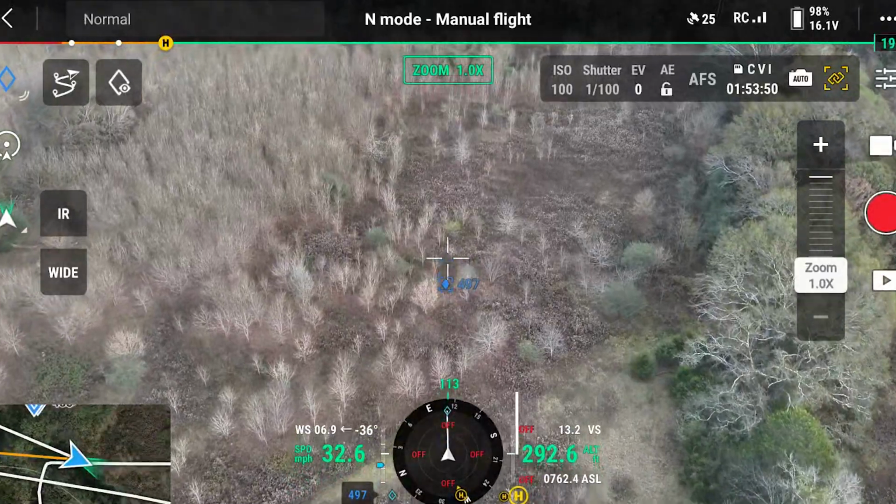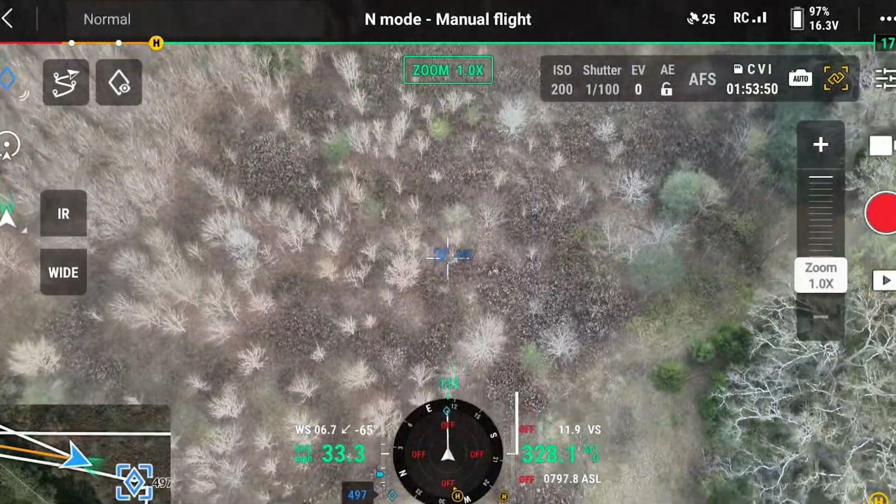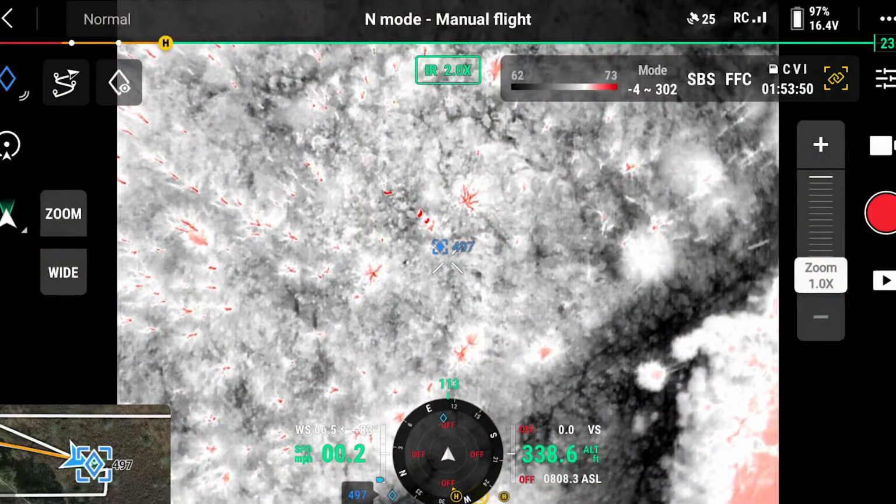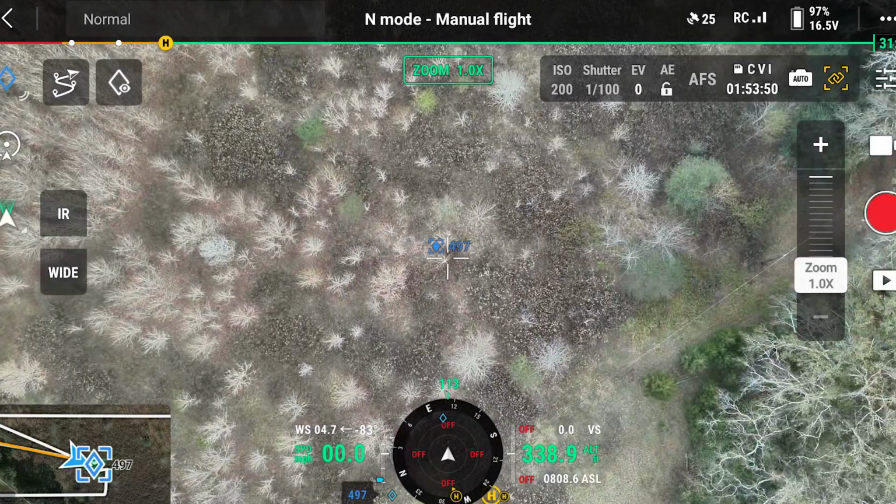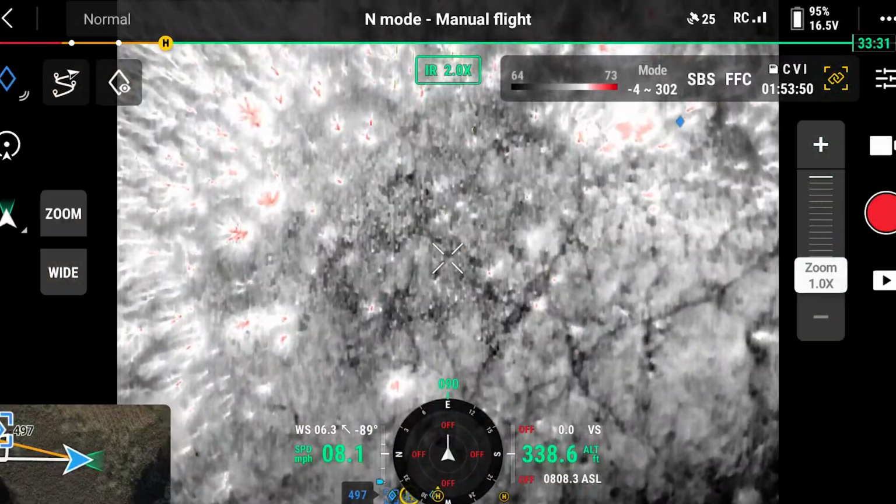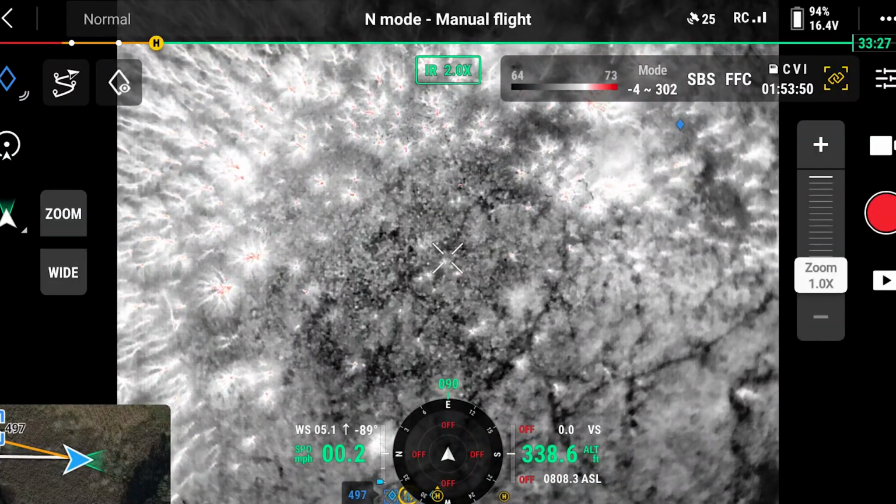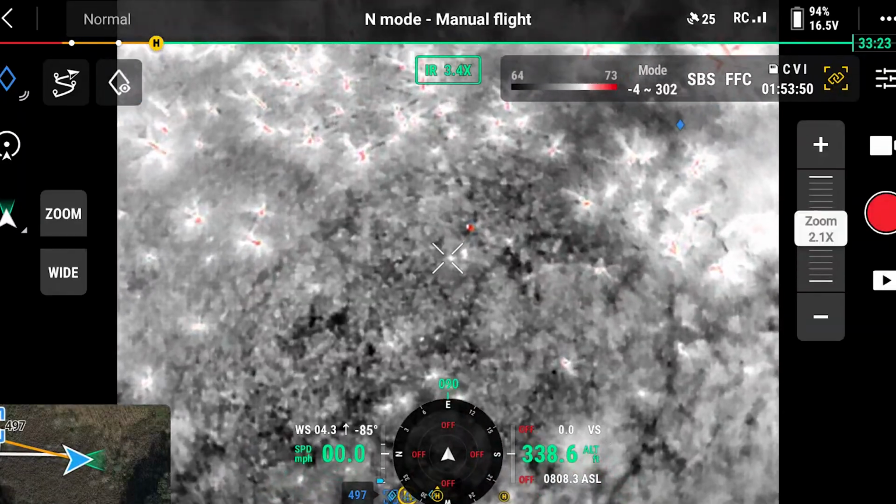So this property has a nice little mix of just kind of natural, low-growing, open, it's just not overgrown, you know. So here's something. So I use the tint palette. I mean, you could use what you want, white hot, black hot, whatever.